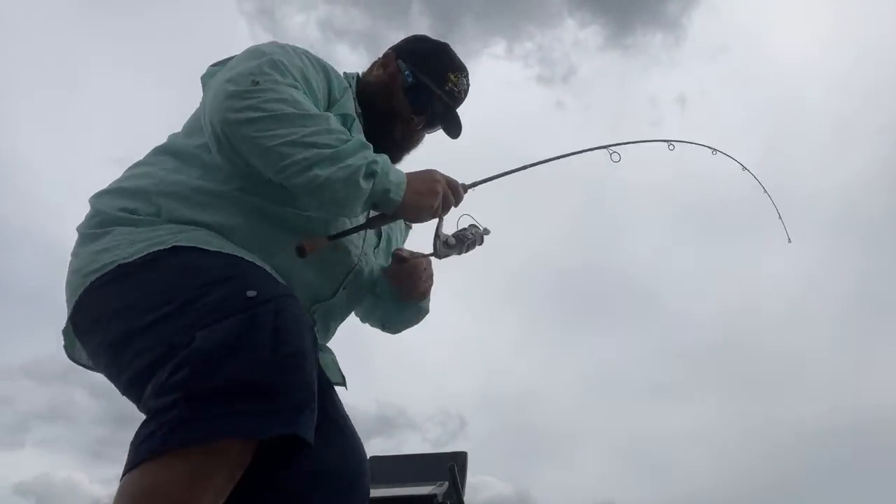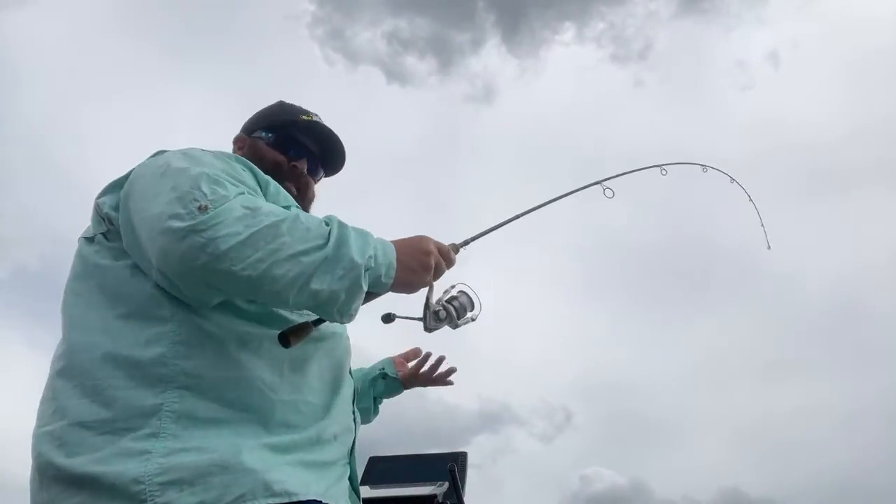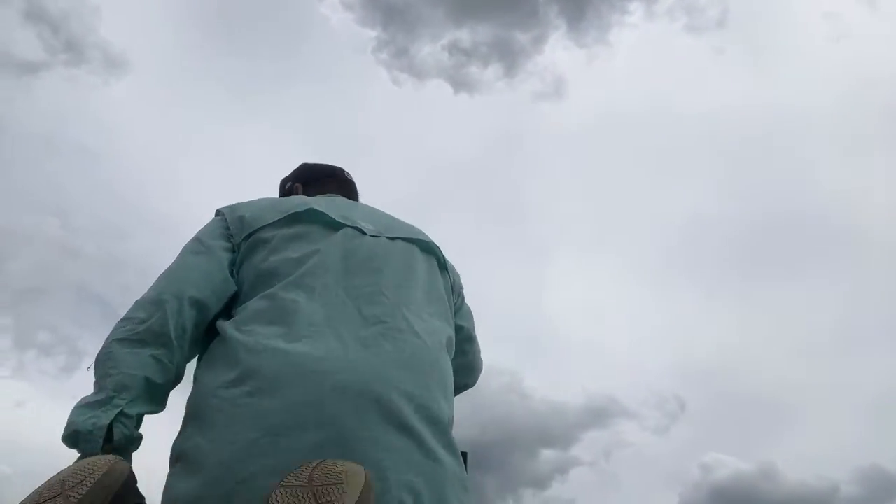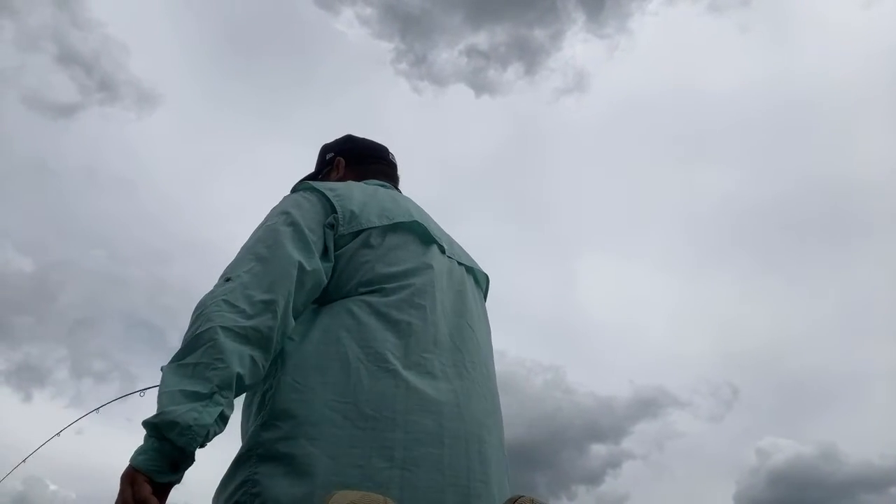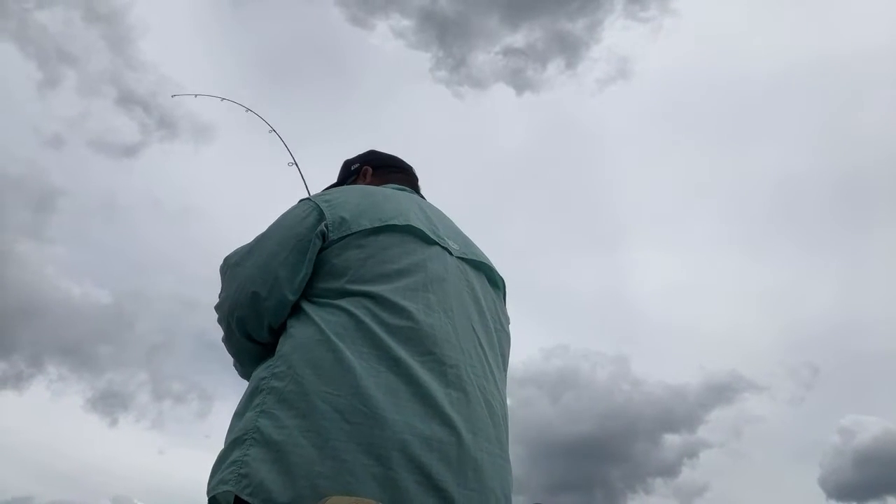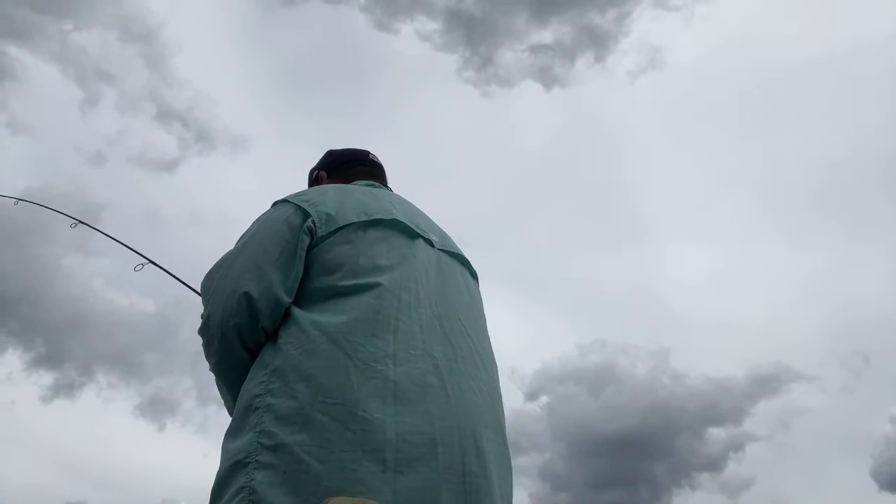Well, I could probably put 6-pound test on and try to horse these fish, but what fun is that? This is so much fun. Get on some light tackle on some hard fighting fish. And the cool thing is you get to watch the school as you fight them too, because they stay with each other as you're fighting them in.